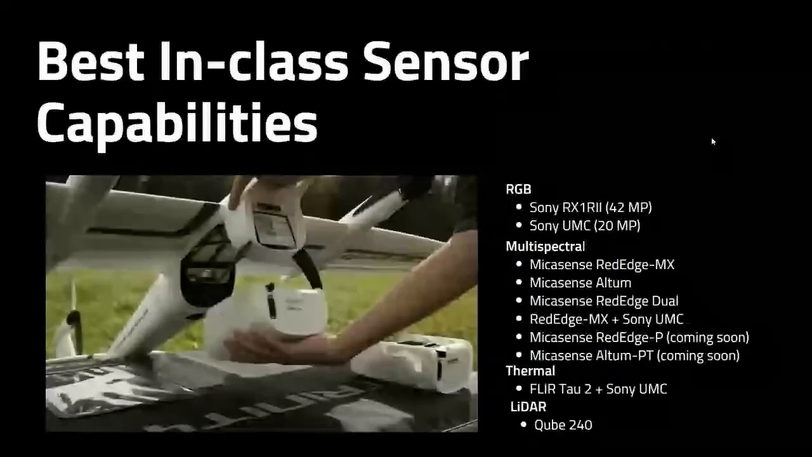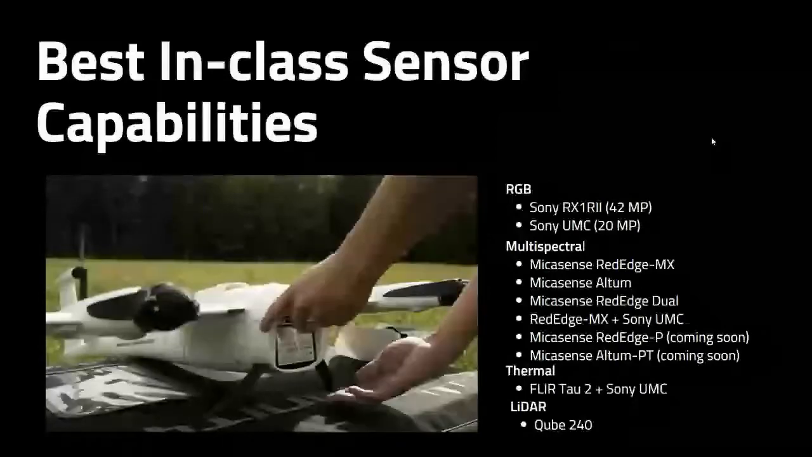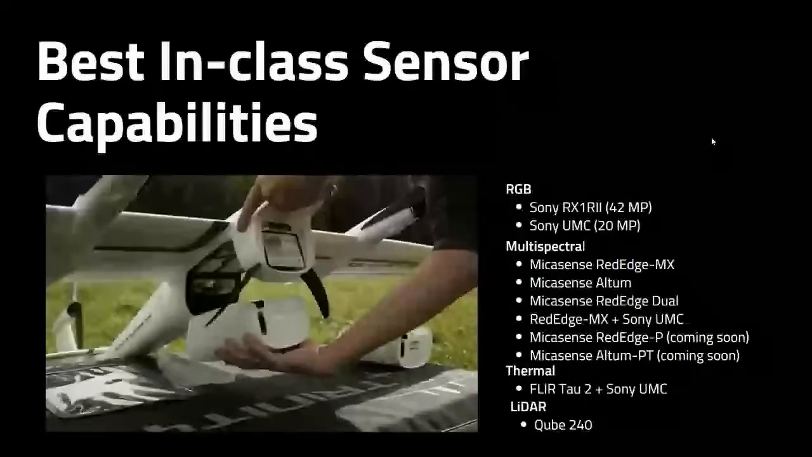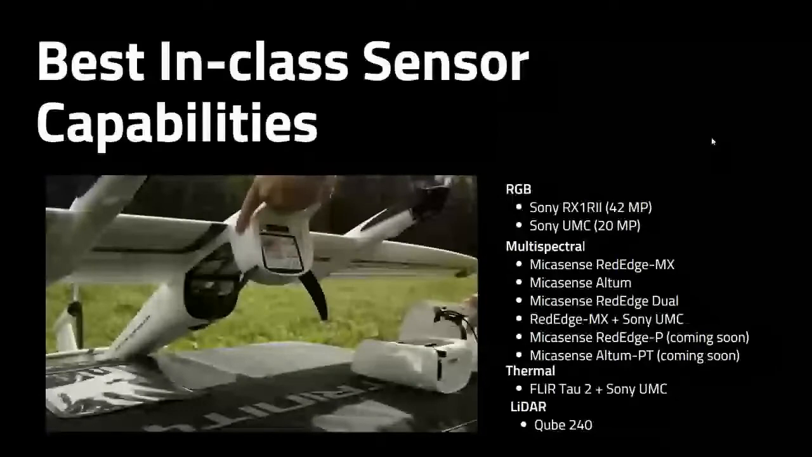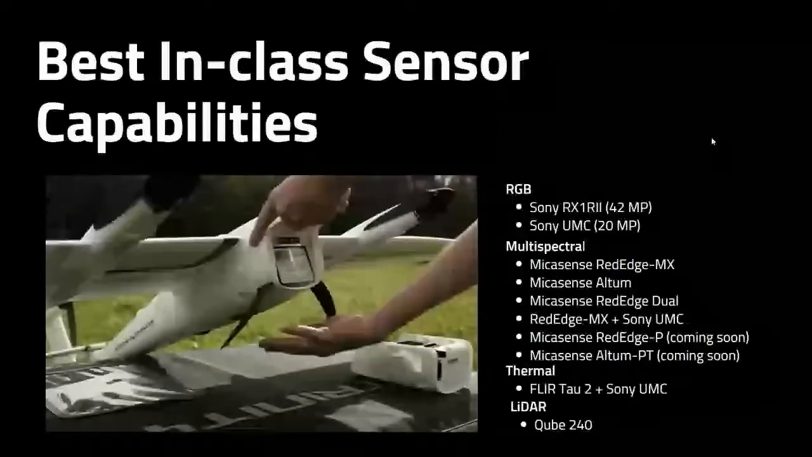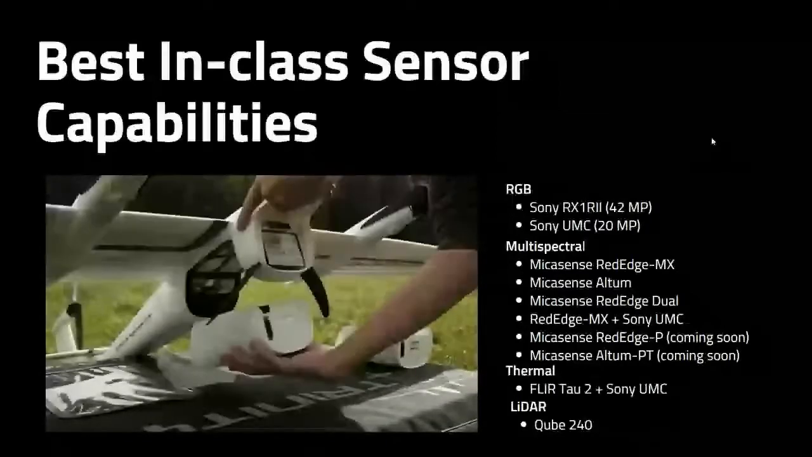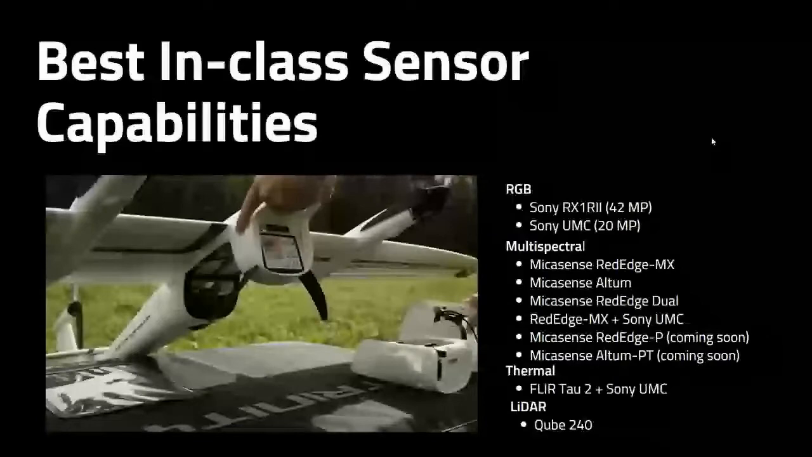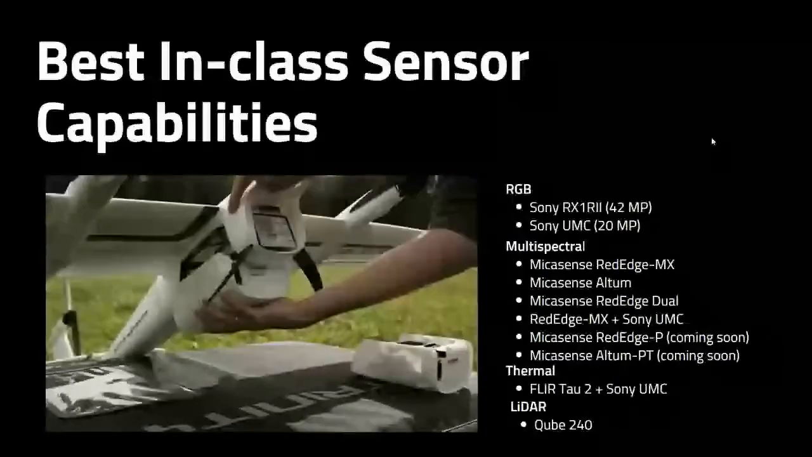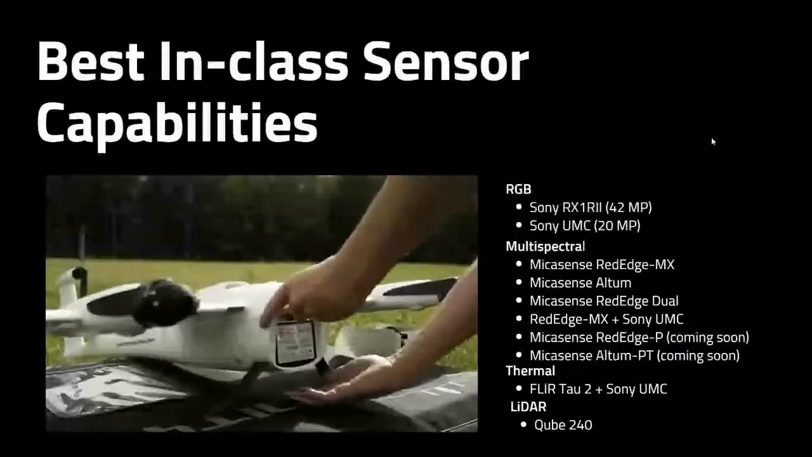And very shortly, the new MicaSense RedEdge-P and Altum-PT will be released for the Trinity, and it'll be completely backwards compatible, so any customer's Trinity from basically any point in time until now will be compatible with that. There's also the FLIR Tau 2 plus Sony UMC thermal sensor, which is being released very shortly as well. And then lastly, the Qube 240, which is obviously the most unique payload for any fixed wing or VTOL drone in its class, is on the Trinity F90 Plus.